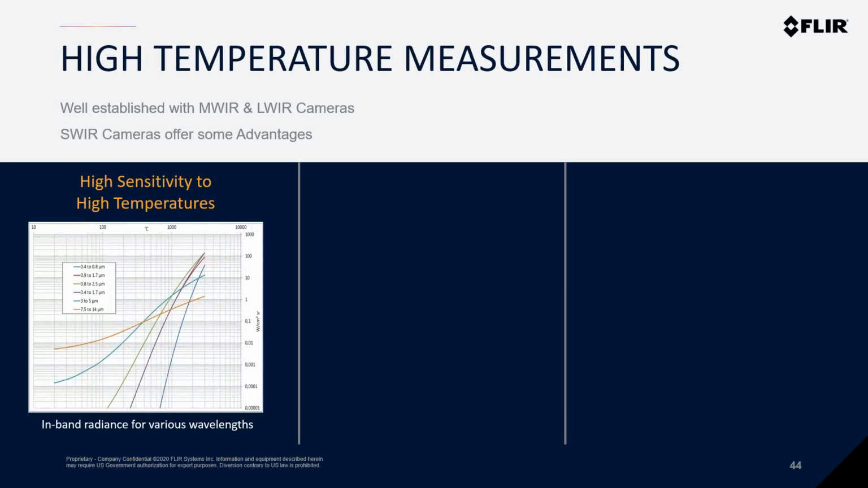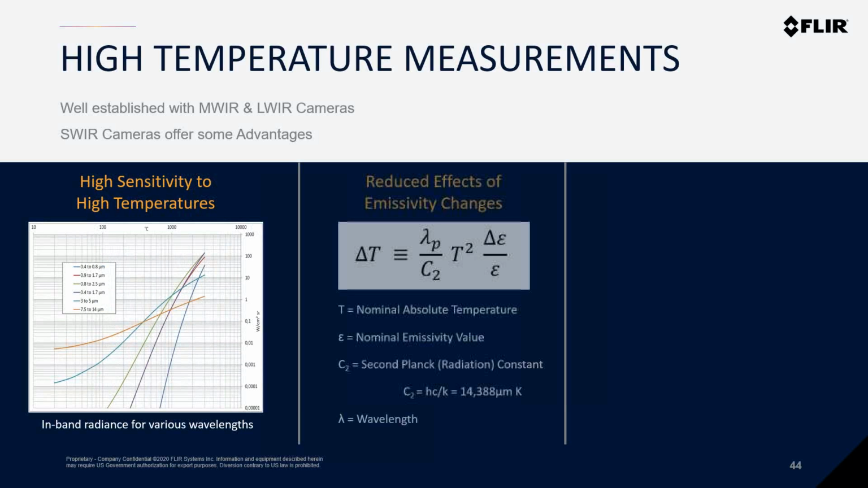For example, if you take a black body at 3,000 degrees Celsius, it will emit about 100 watts per square centimeter per steradian in the SWIR spectral band of 900 to 1700 nanometers, where it only emits about 1.5 watts per square centimeter per steradian out at the 7.5 to 14 micron band of your typical long wave cameras.